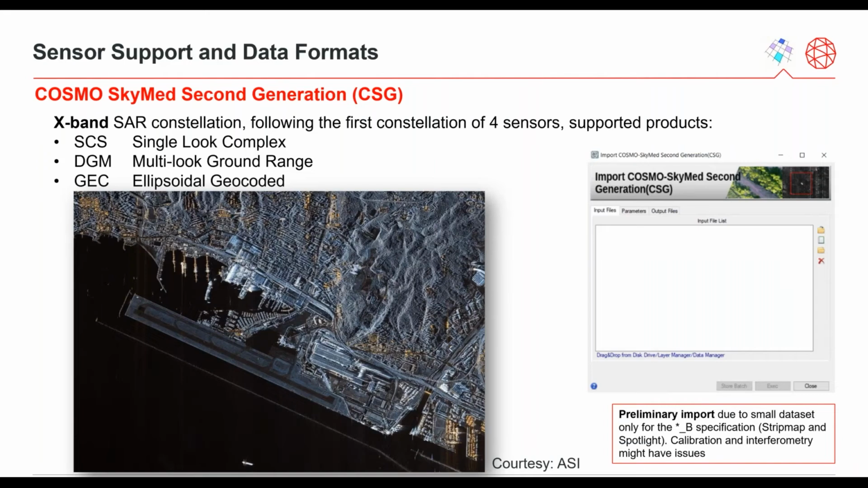There are many new features and improvements in SARscape 5.6, but let us start with the new supported data formats first. SARscape 5.6 adds preliminary support for standard products acquired by COSMO-SkyMed Second Generation, which is an X-band SAR constellation. And from the first constellation of 4 sensors, supported products include the SCS single look complex, DGM multi-look ground range, and the GEC ellipsoidal geocoded. The import process has been validated using a small dataset only, and for this reason, we can only provide preliminary support for this new supported sensor data.